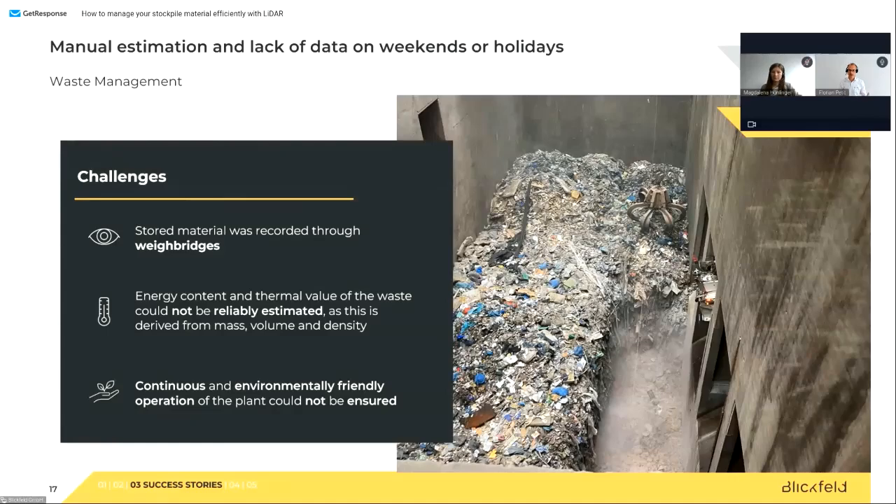The quality comes from the weight, but it also comes from the volume. You have to serve this burning process at the optimal point all the time to make sure that carbon and other pollution materials are not disposed freely, that they are disposed as little as possible, to make sure the whole process is environmentally friendly.